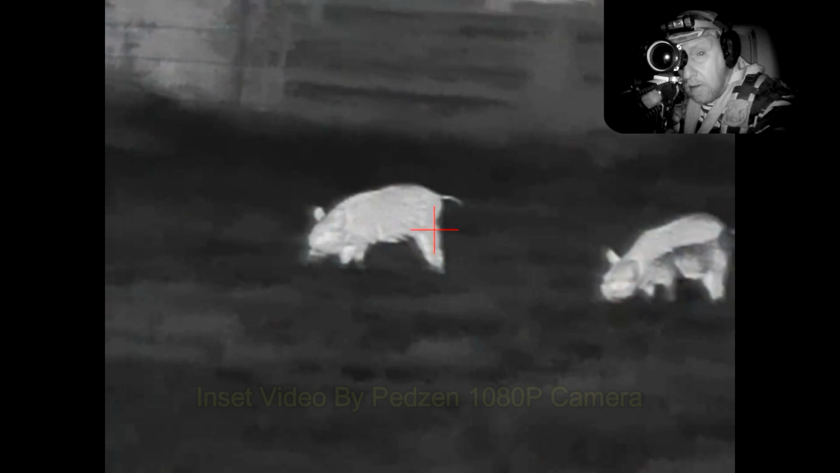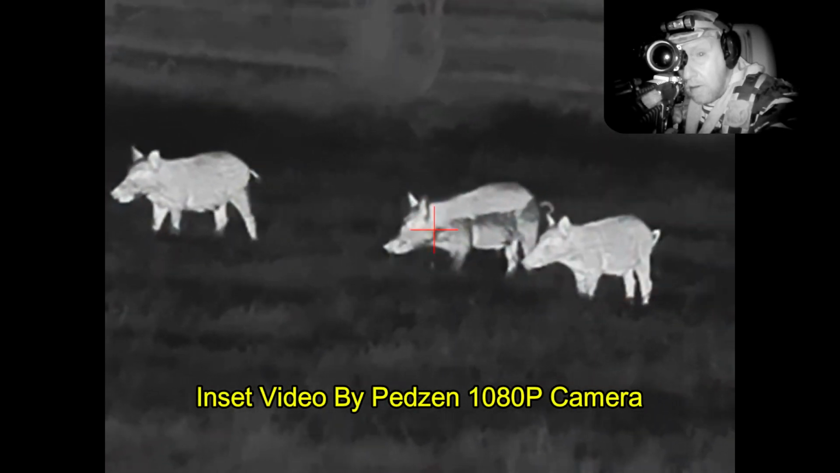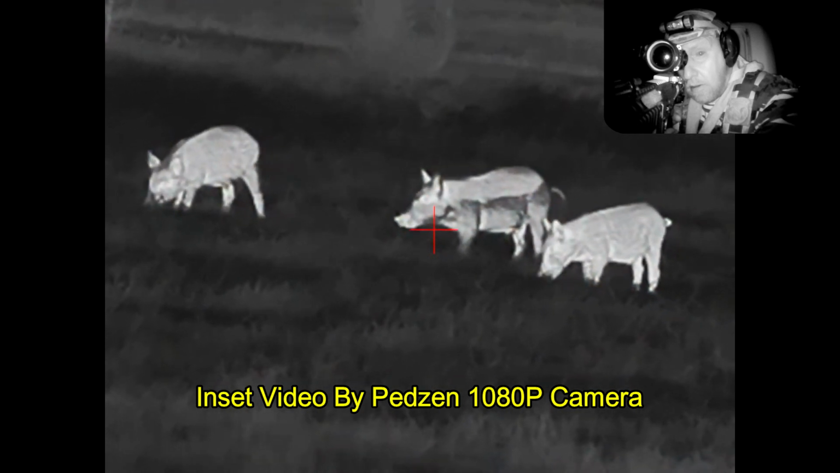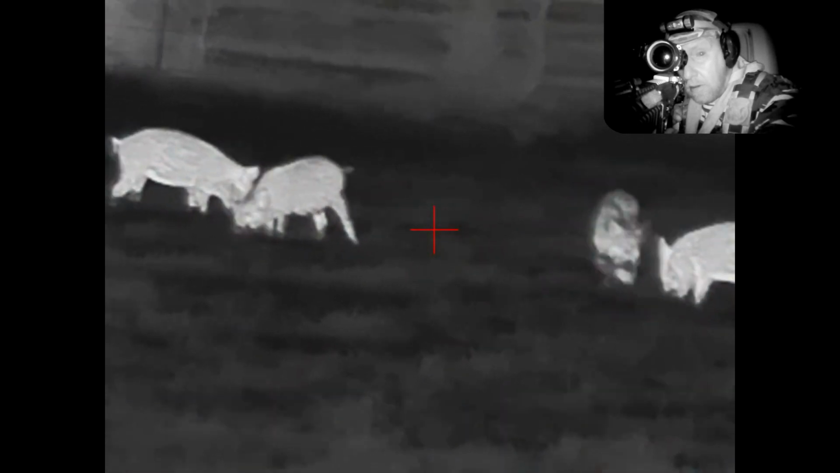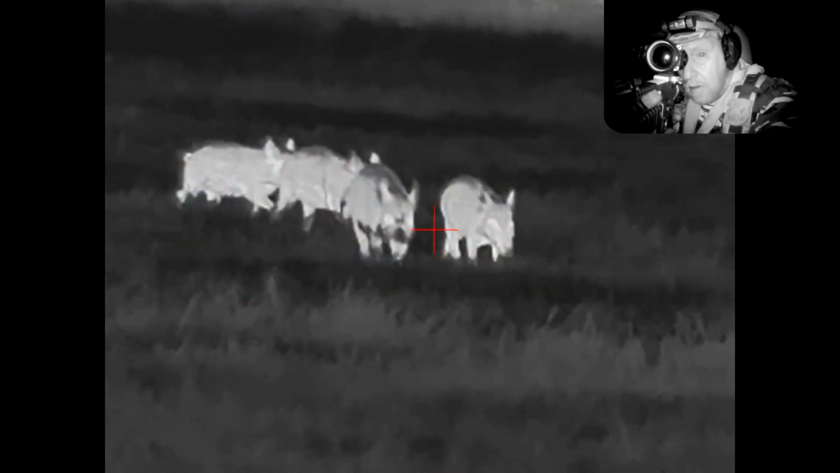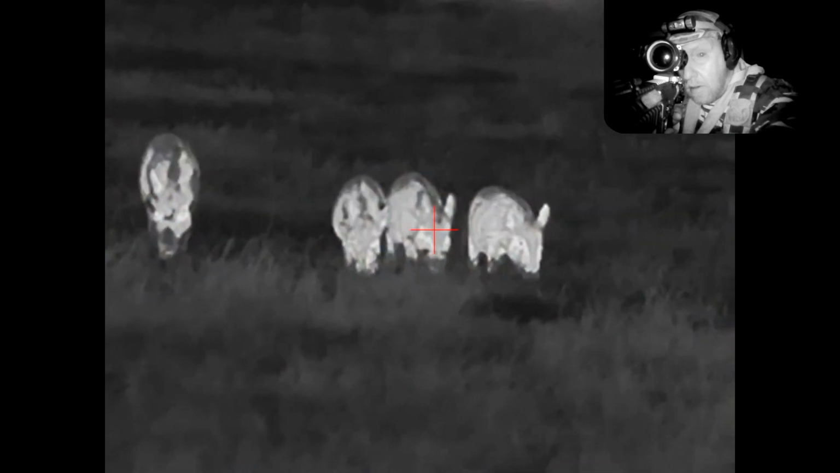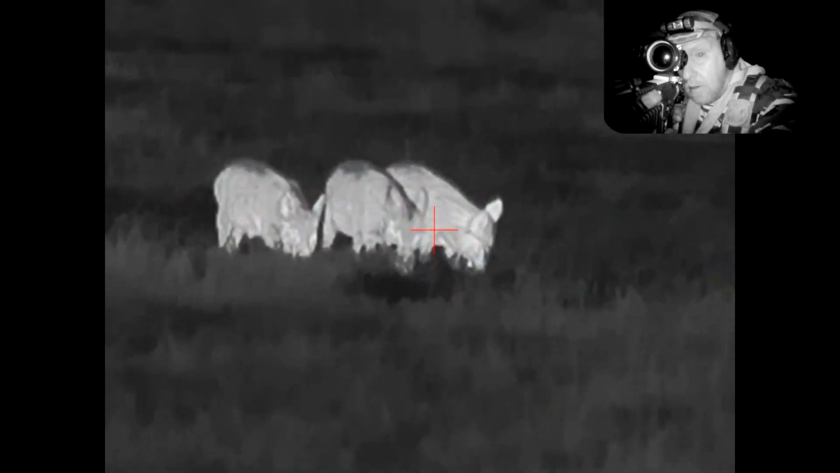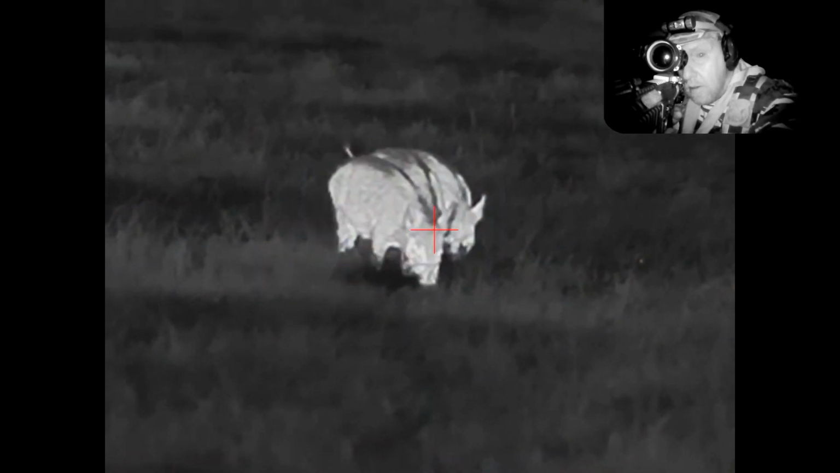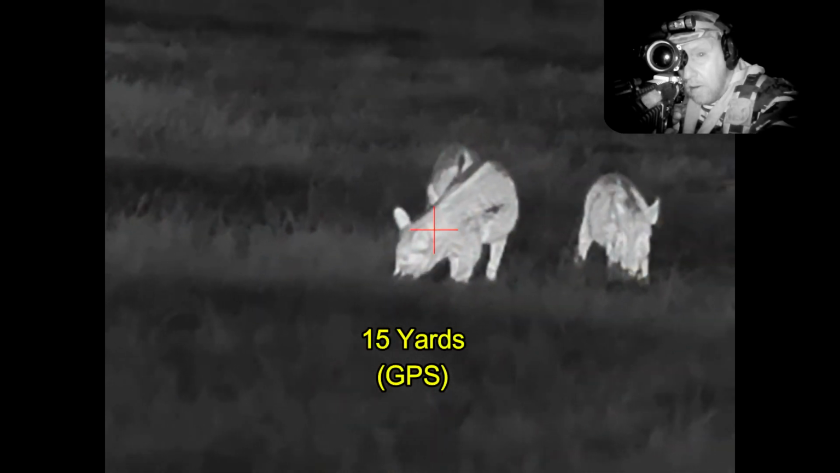As you can see, I'm on white hot for the thermal. This one hog that has the darker lower half has actually been in the water, so that lower half is wet and cooler and appears darker on thermal. And to my surprise, the hogs have come even closer. Alright, here we go.